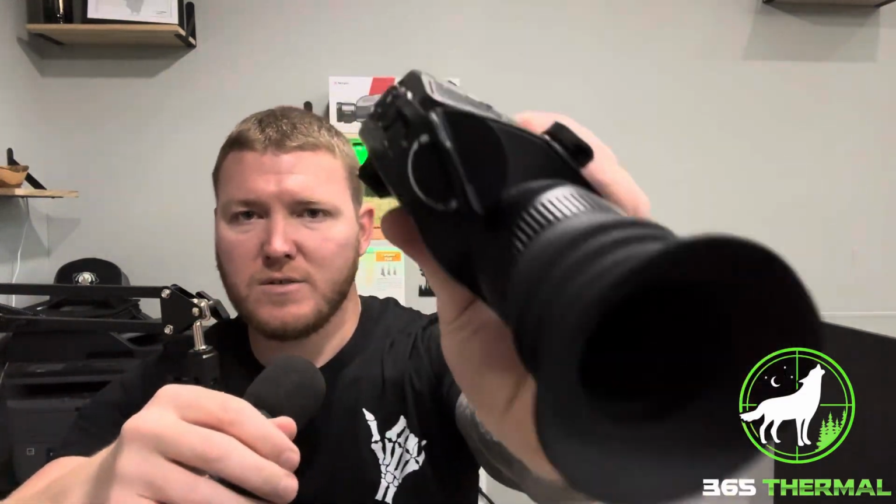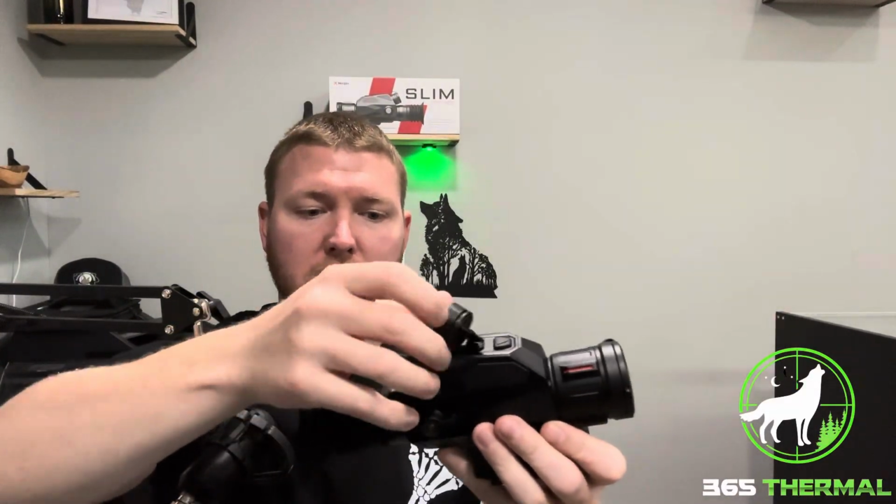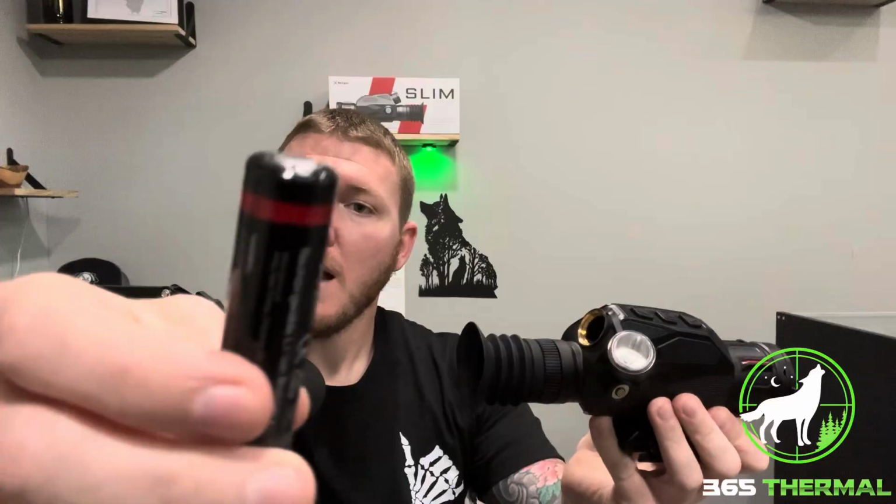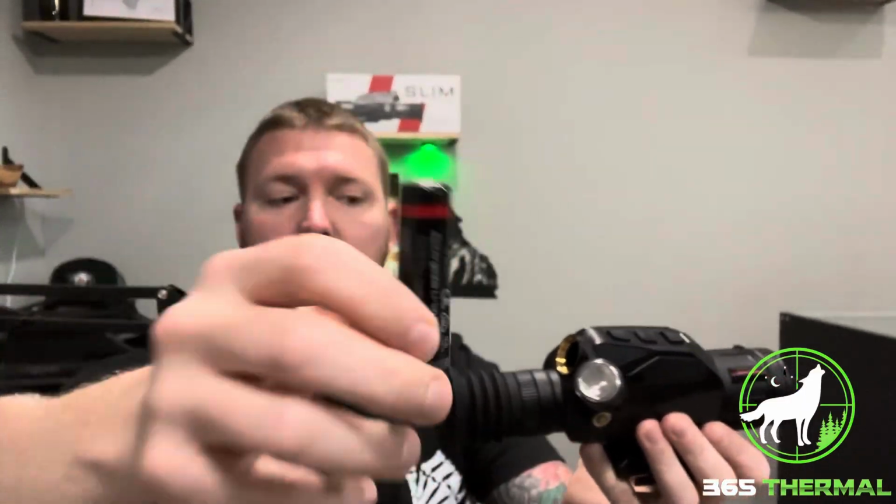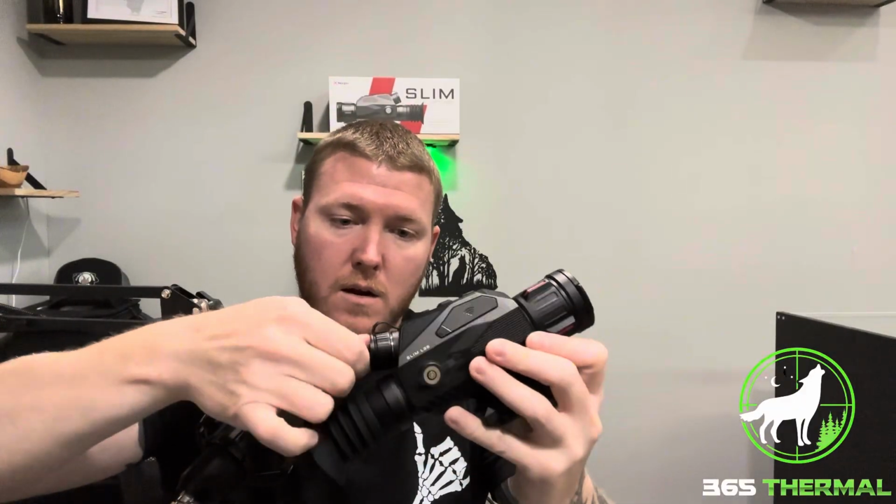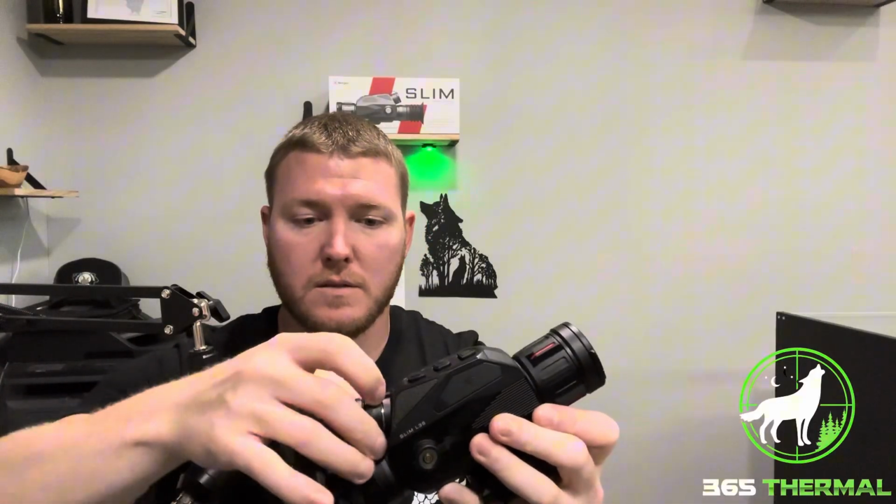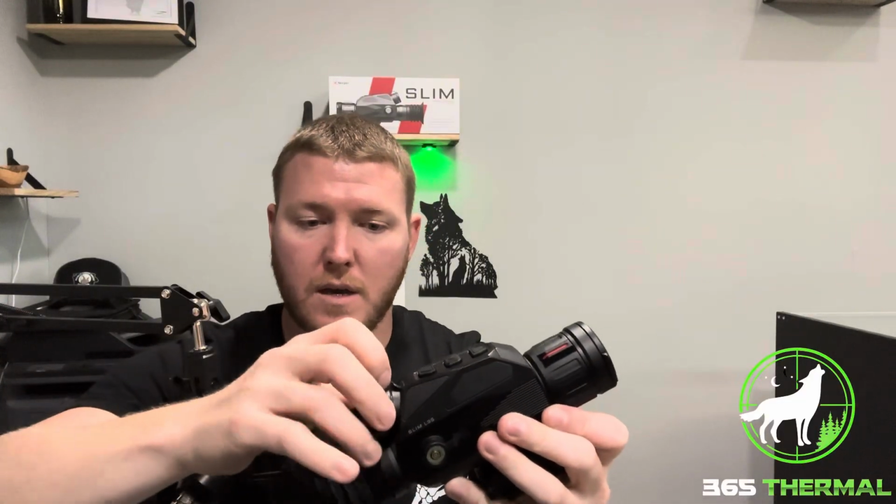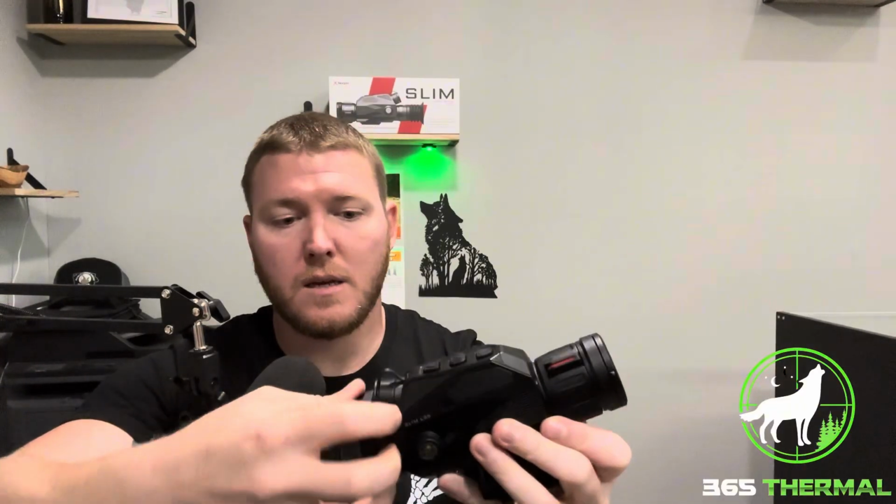And the main battery source on this is going to be right here under this cap. And it is a single flat top 18650 battery. It comes with two of those. It comes with an actual 18650 charger and everything. This whole entire scope setup has everything that you need to get started, guys. So all in one, everything comes with, like I said, the different cables, the charger, all that, two batteries. You are ready, set to go.